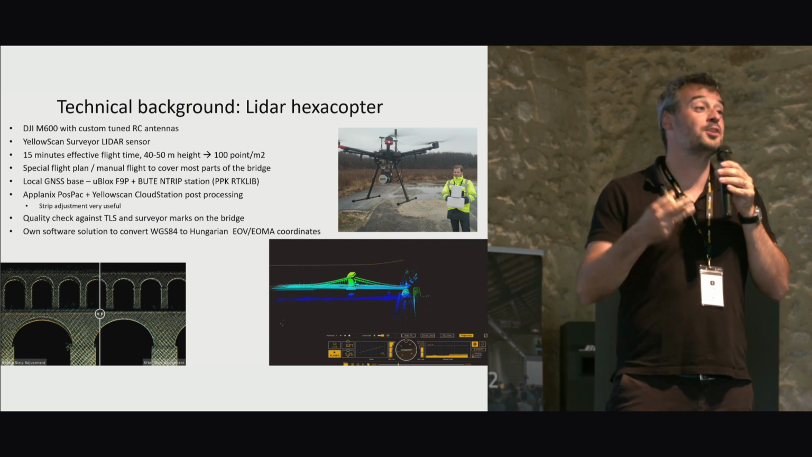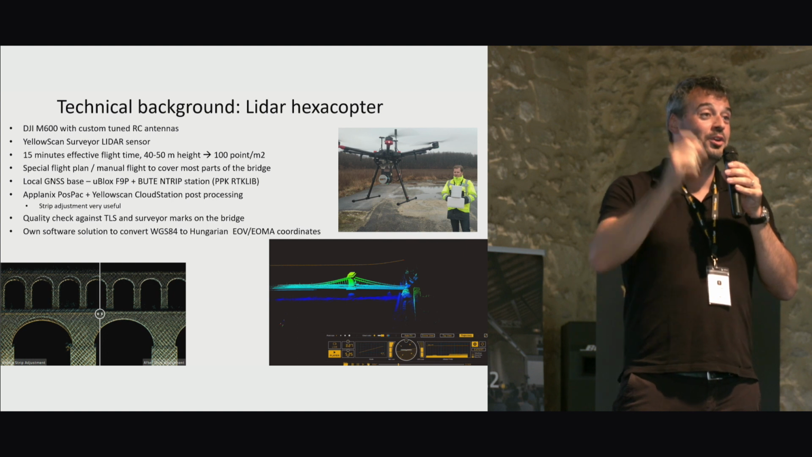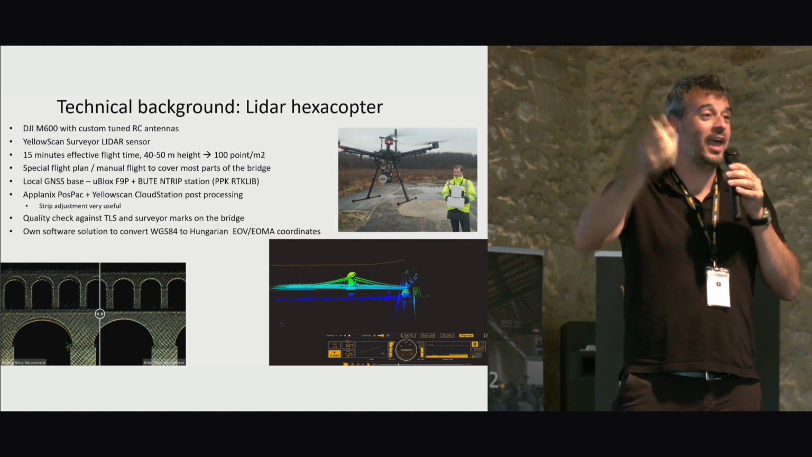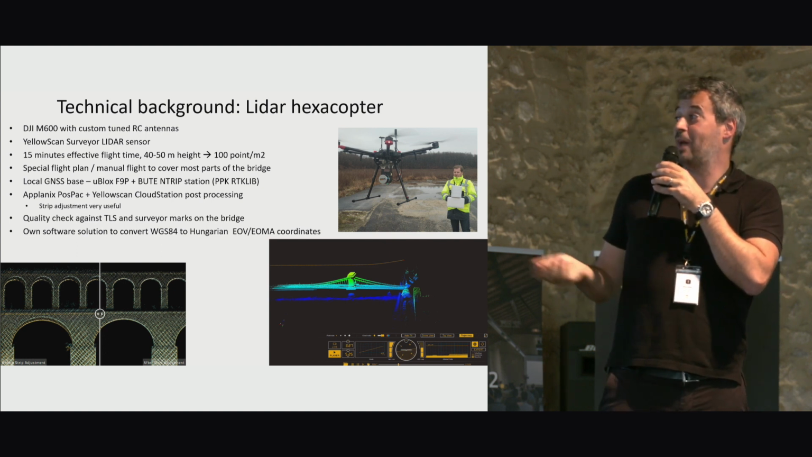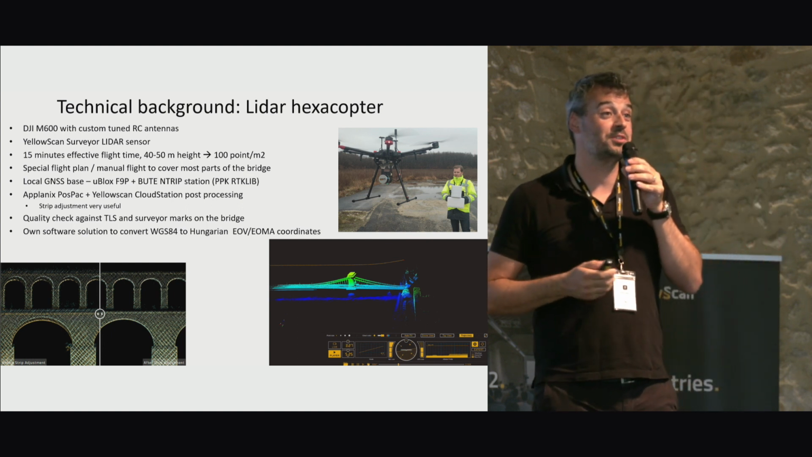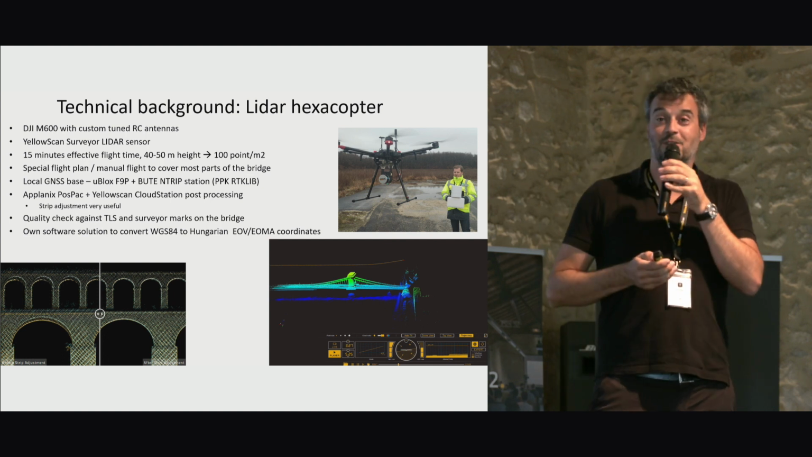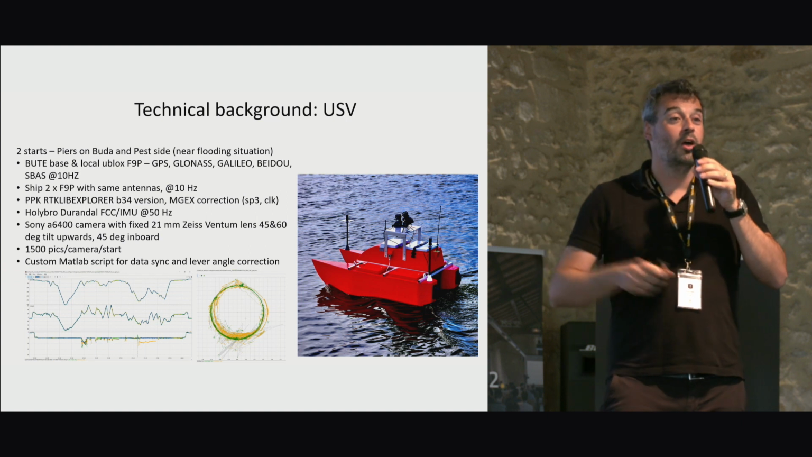And that's something I would also recommend for the YellowScan team, to have not only Z directional, but X and Y directional alignment to be able to better match TLS scans. And of course, we have a special projection system which requires a lot of massaging of the data to put it into this Hungarian system.